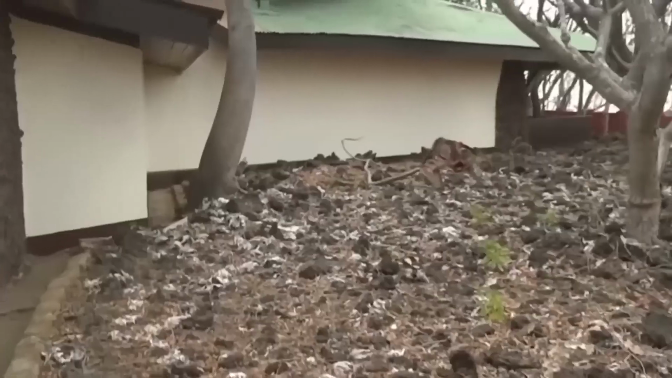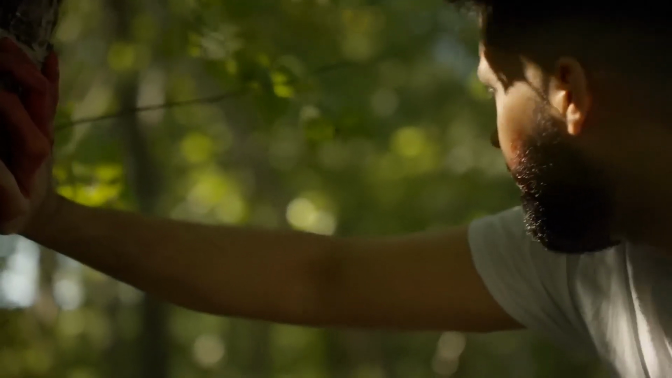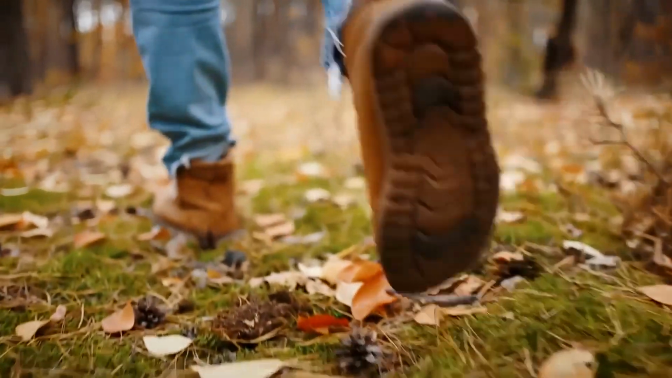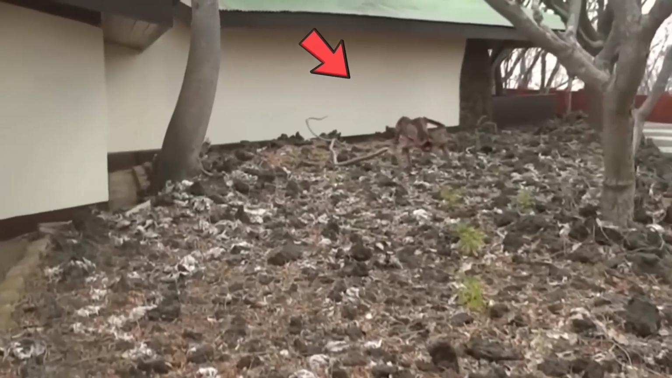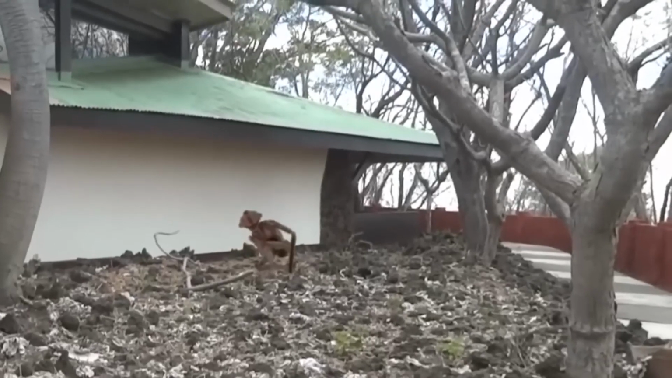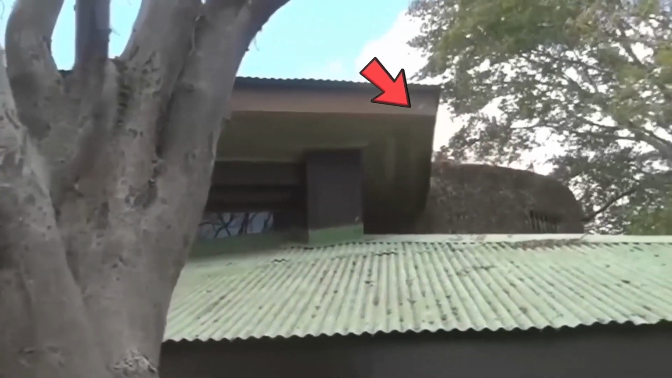This man happened to capture a creepy alien-like creature on camera. He was continuously hearing noises from the back, and he had to go check. And that's how he came across this. Was it an alien, or just something fake? I guess we'll never know. But if it was true, I say we all hide in our homes, because who knows what other weirdness is lurking out there.